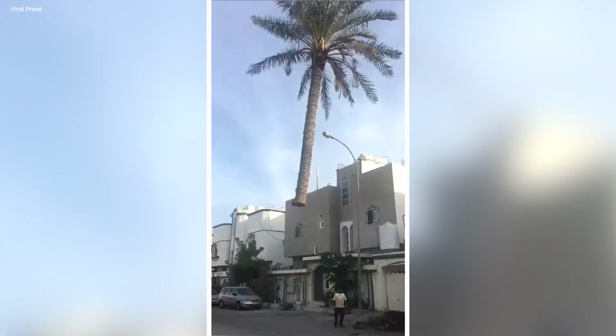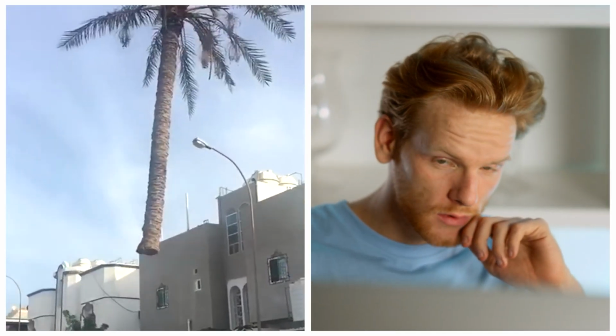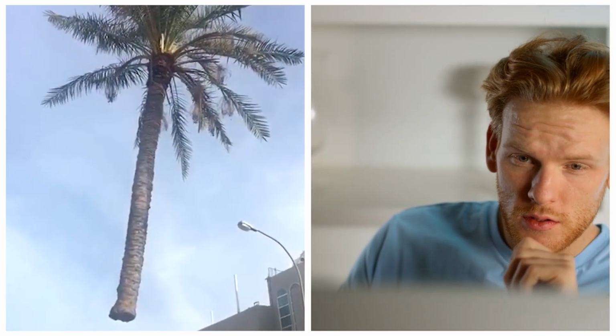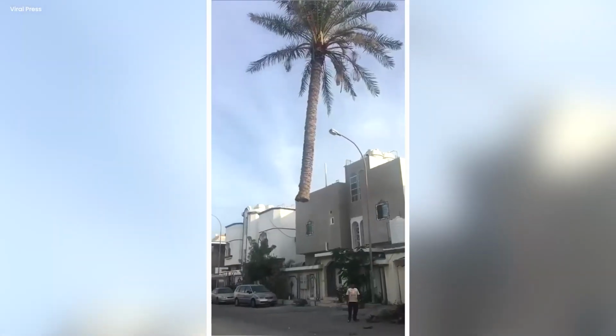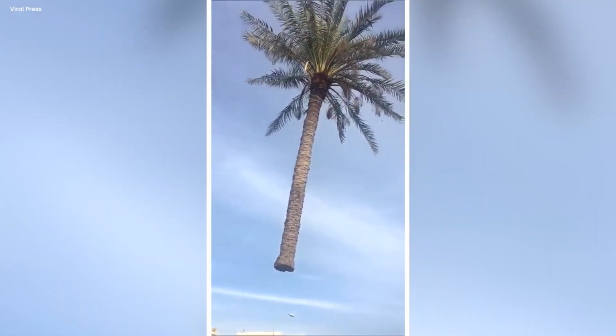A floating tree. Is it an optical illusion or a remarkable occurrence? You might find yourself pondering this question as you watch a palm tree seemingly float in midair. The incident took place in Oman in 2017 during the relocation of the palm tree. While it's lifted by a crane, the video gives the impression that the tree is magically hovering.